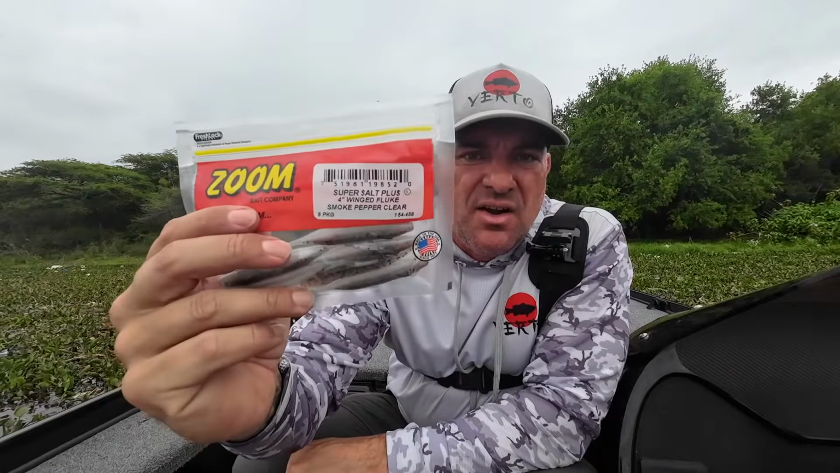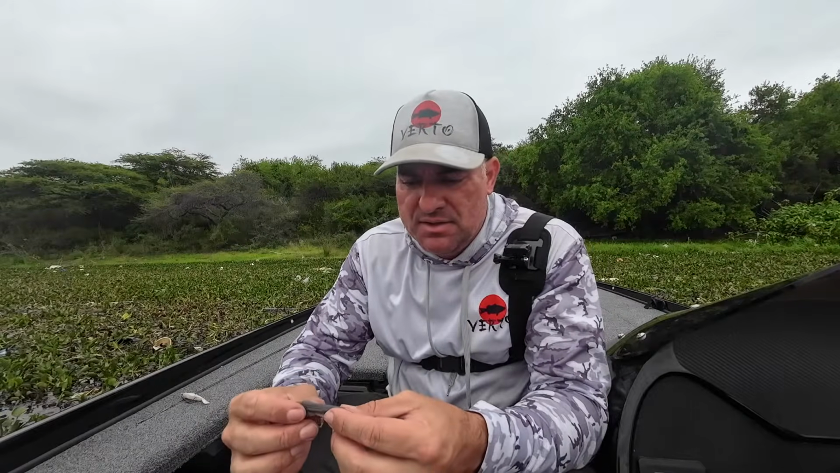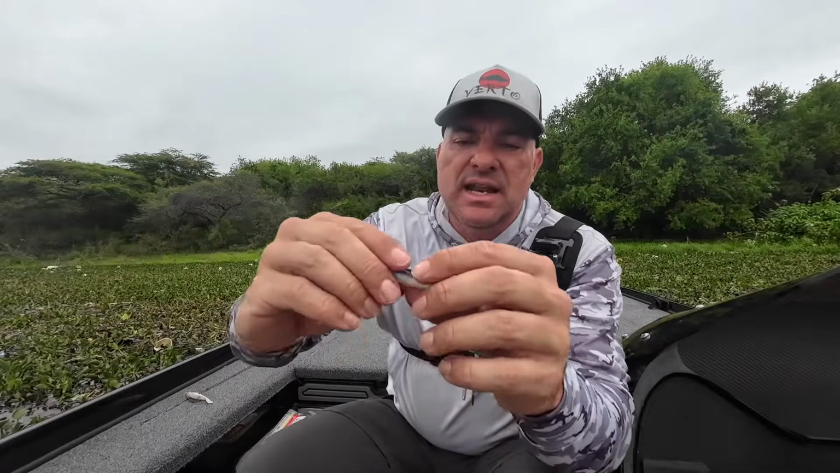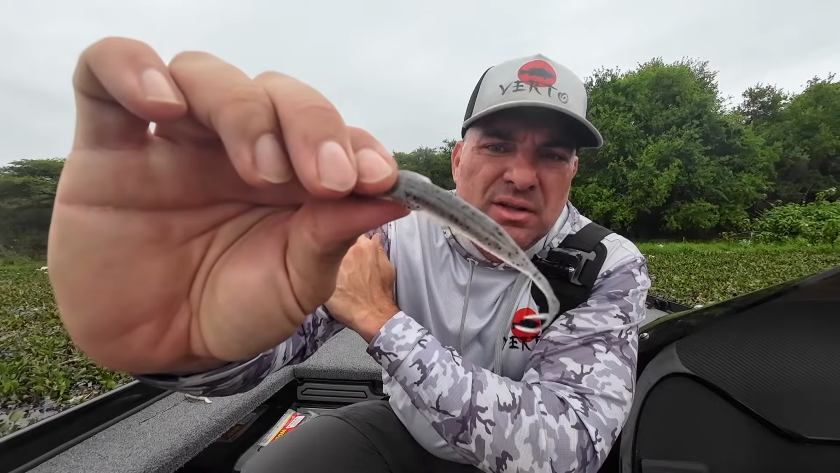So this is the guy right here. This is a Zoom winged fluke. Phenomenal bait. Phenomenal bait. I've caught fish on this, twitching it in the shallows as well. It comes in two sizes, a 4-inch and a 5-inch. This particular color that I just caught that fish on is smoke pepper clear. That's what it's called. It's just got a really nice silver, natural baitfish appeal to it. I like that.